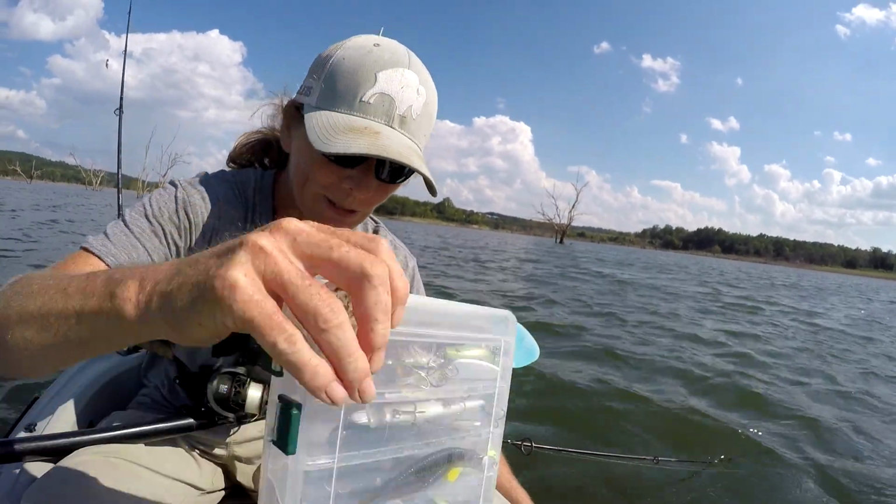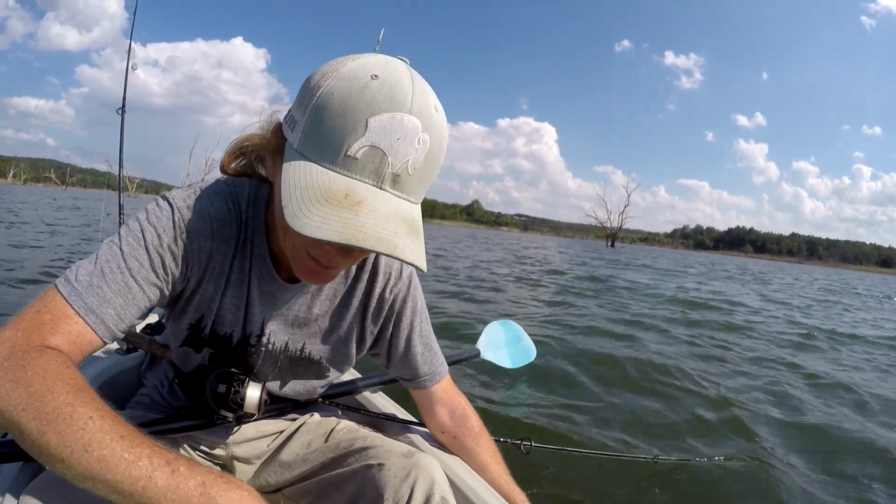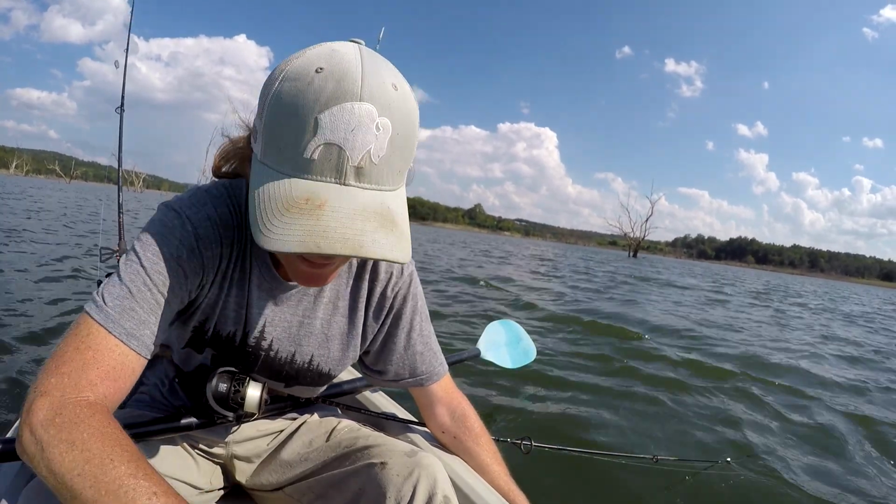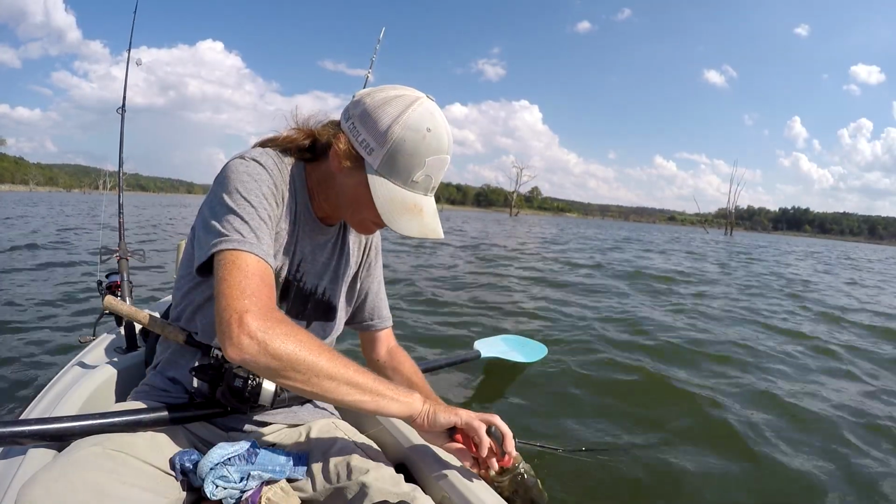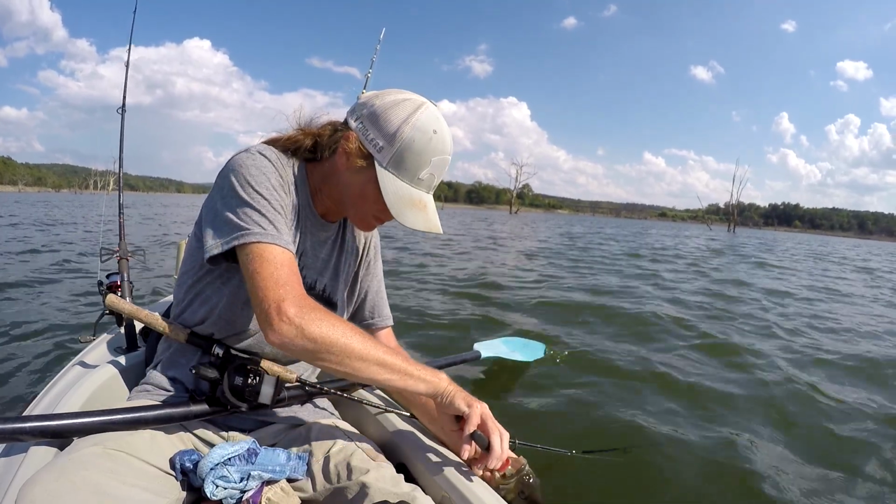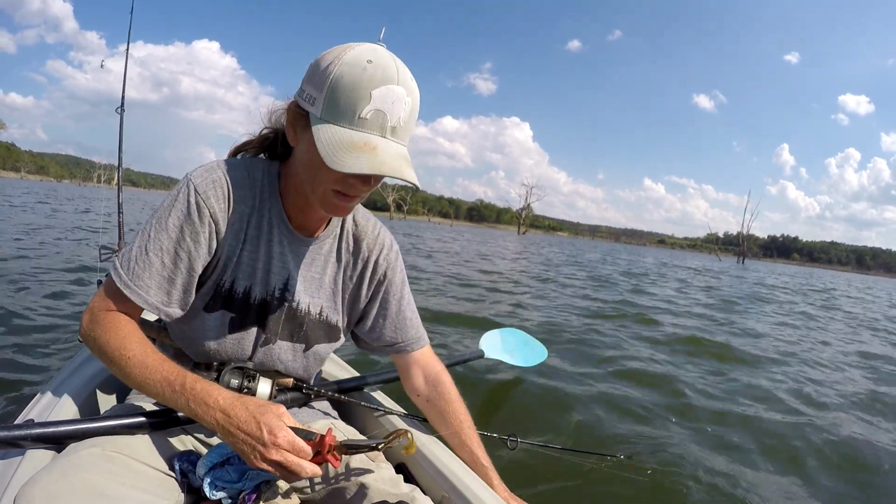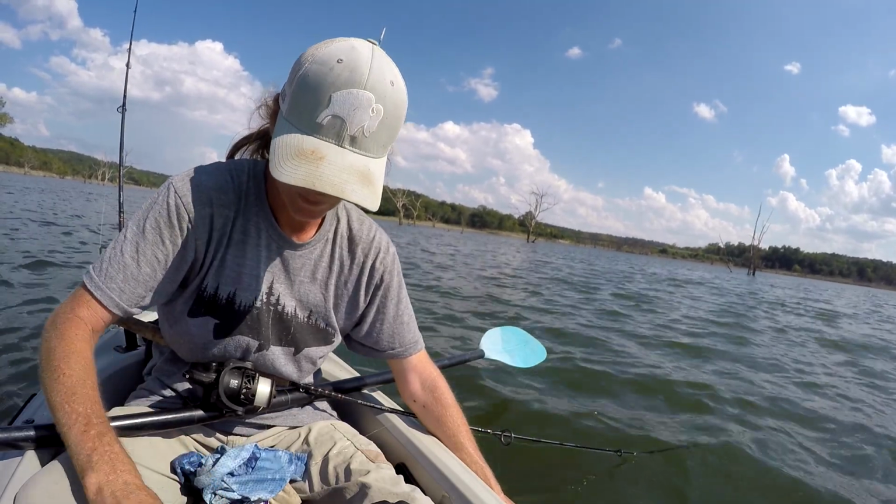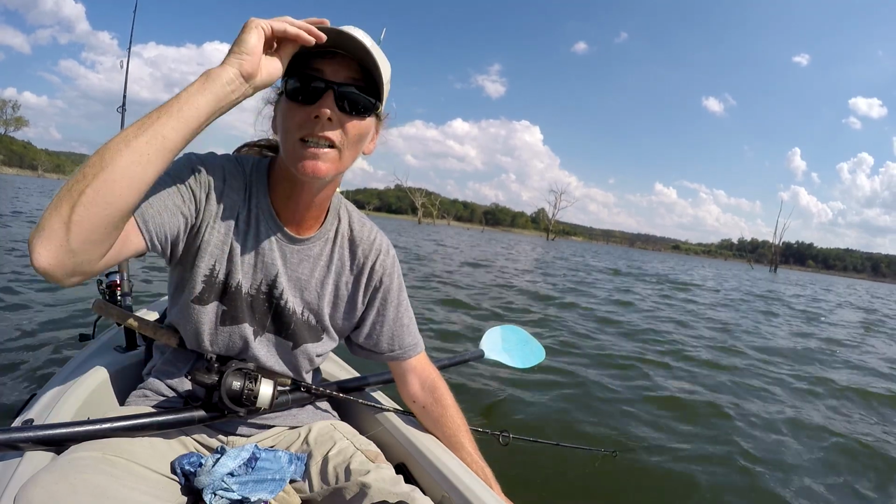So the area is marked in yellow. I thought, let me just throw against that structure. It's normally not even in the water. See if there's anything there. Woo, that was a fight. I love smallmouth. Give him a breather here. I got my bag and my kayak.